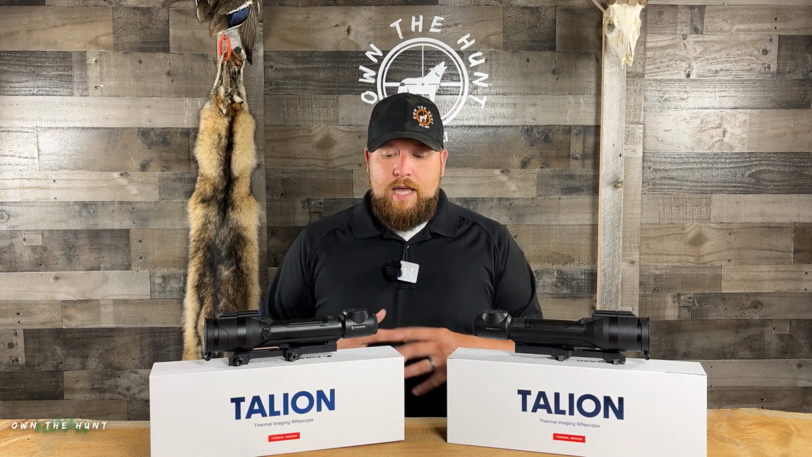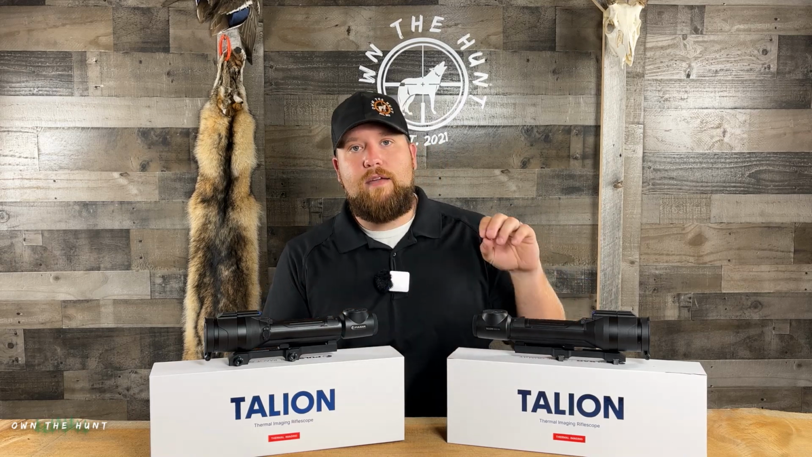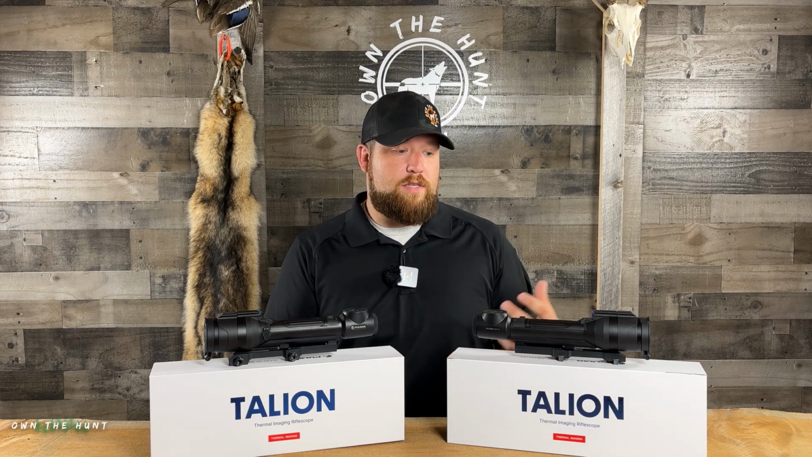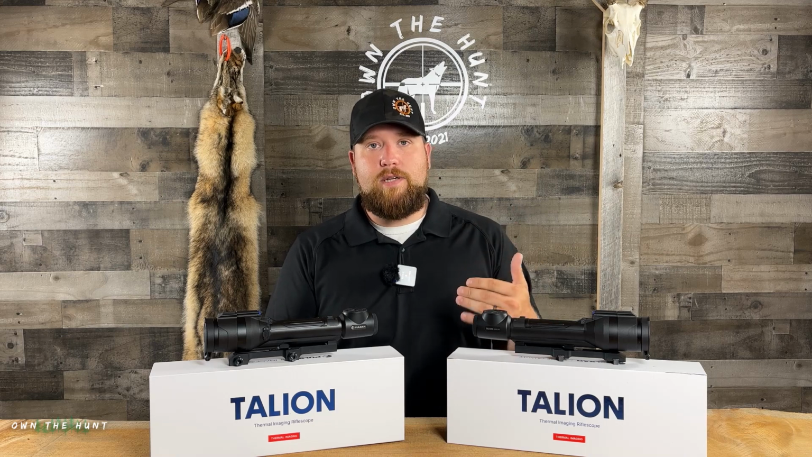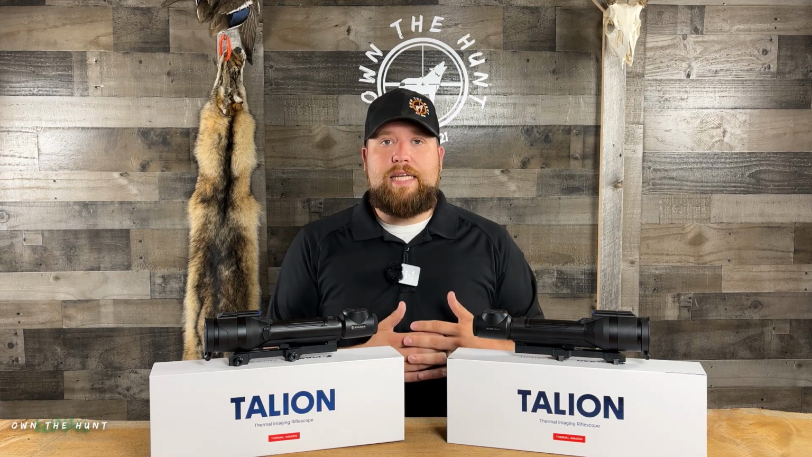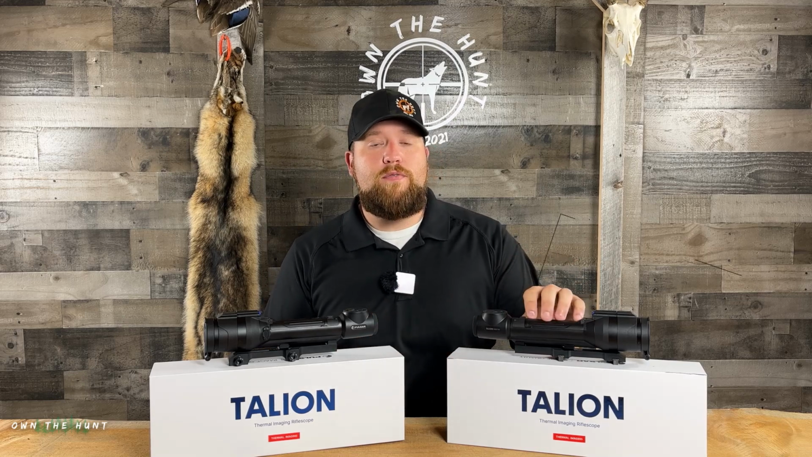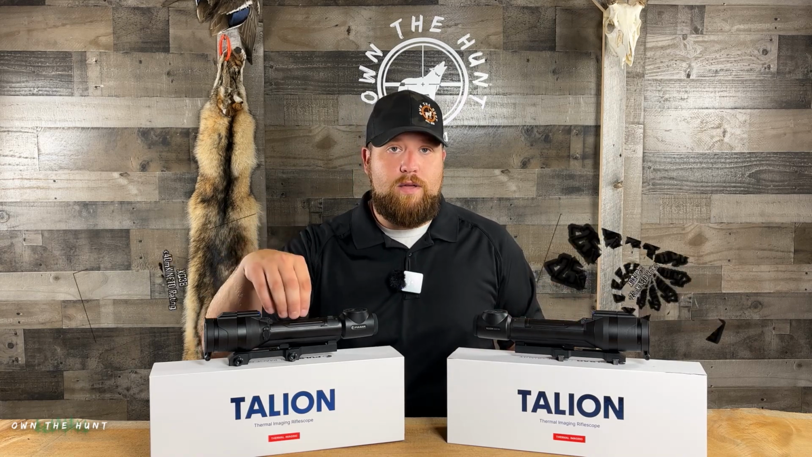With that said, guys, what are the big differences? So with this Pro model, anything from Pulsar that you see Pro at the end, at least in today's day and age, what they've done is they've taken that standard sensor and gone to a lower NETD rating sensor, which is in this case a sub 25 millikelvin sensor versus the XQ38, which is a sub 40 millikelvin sensor.